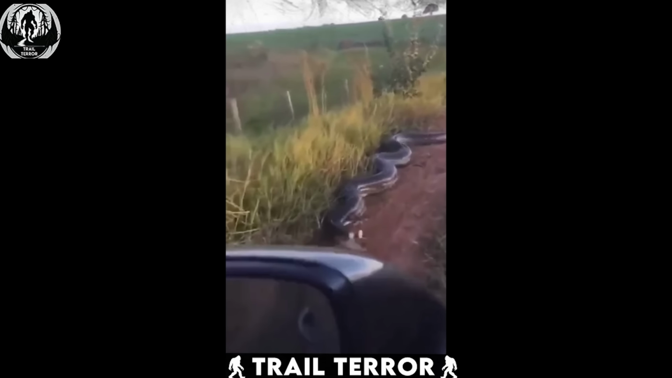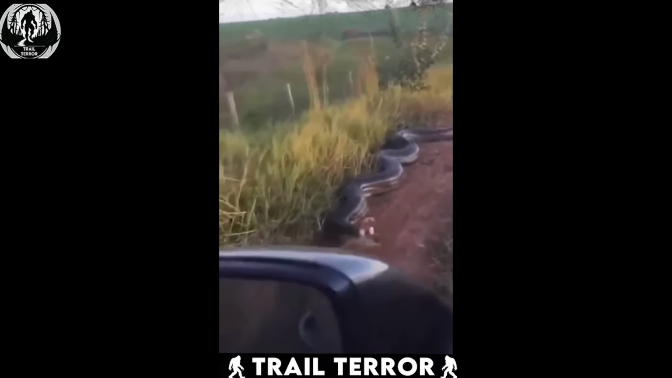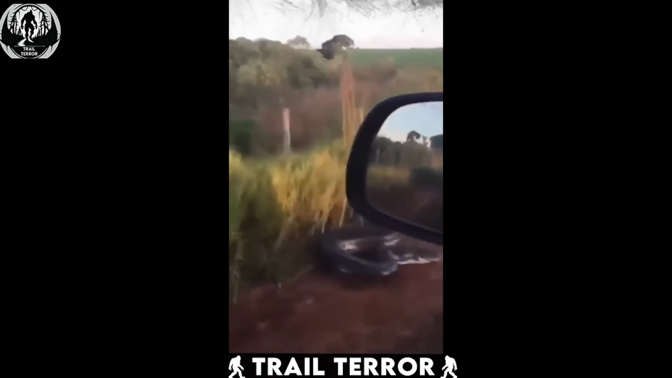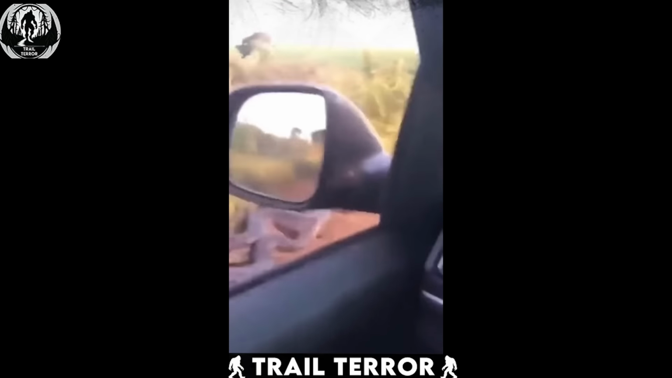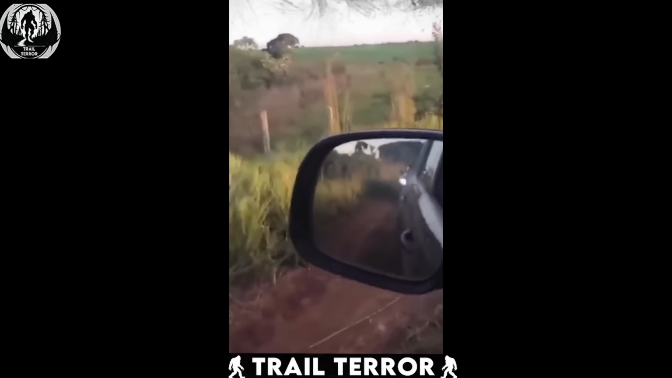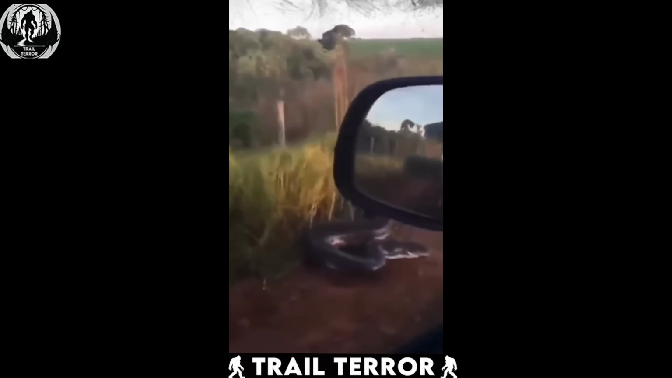The first clip features a massive anaconda crossing the safari trail. The tourist's car, from which they are recording the clip, encounters the anaconda, and their guide decides to get a closer look by driving alongside it. However, this decision quickly backfires as the anaconda becomes agitated and attempts to attack the car.